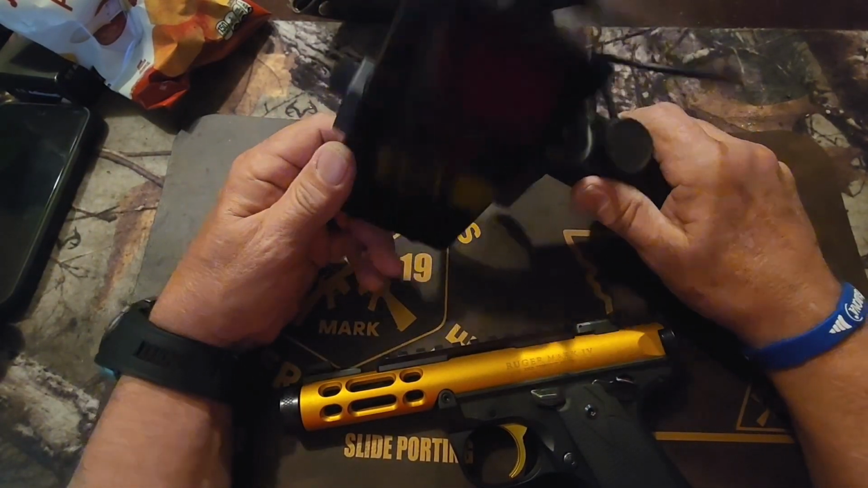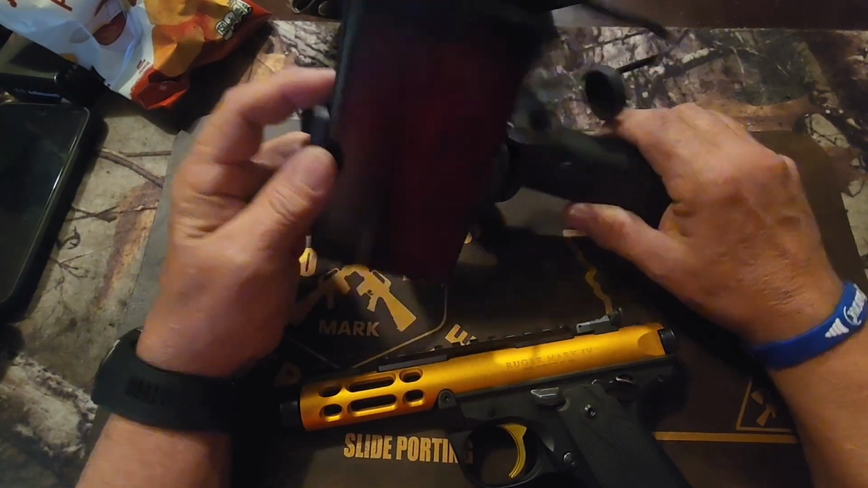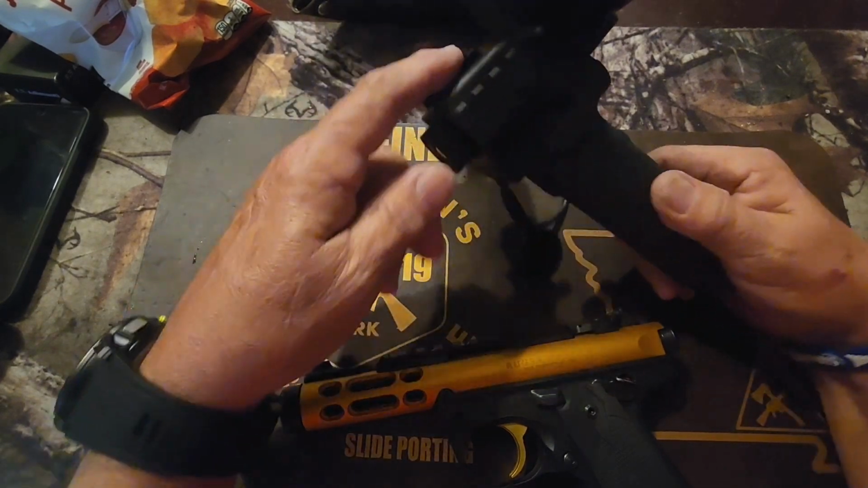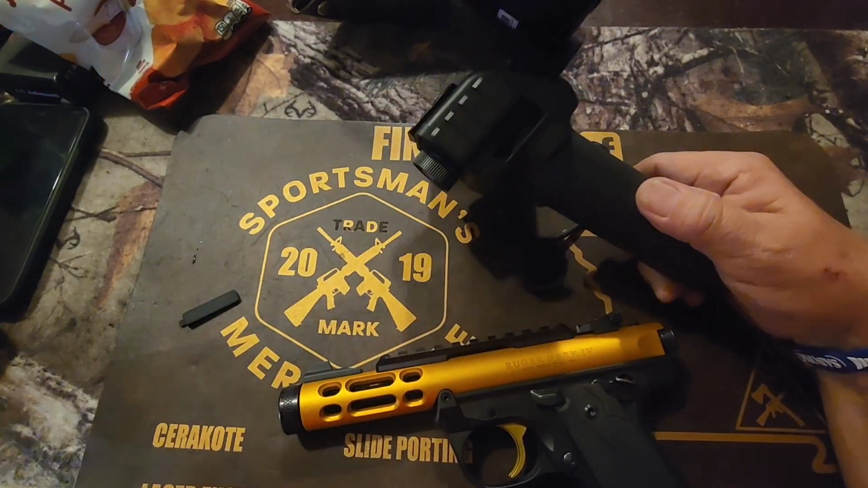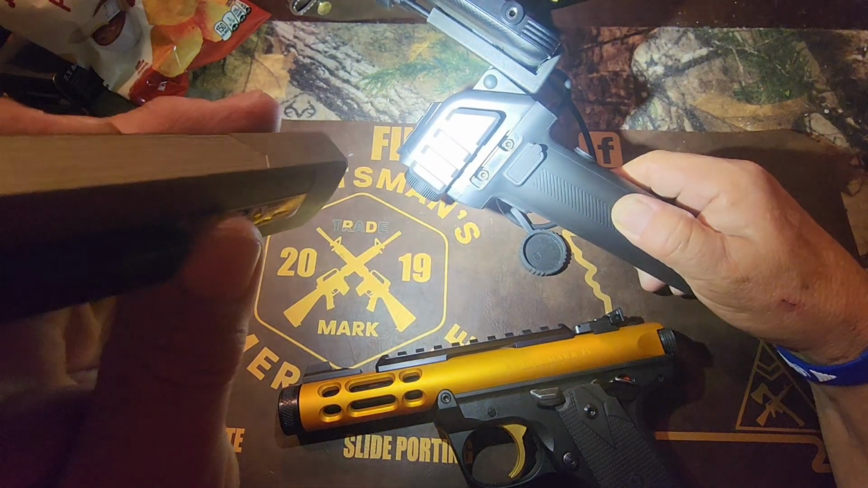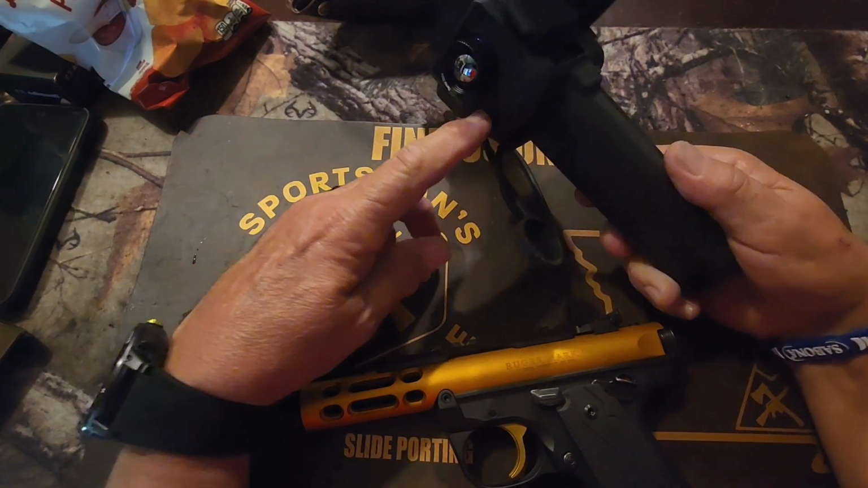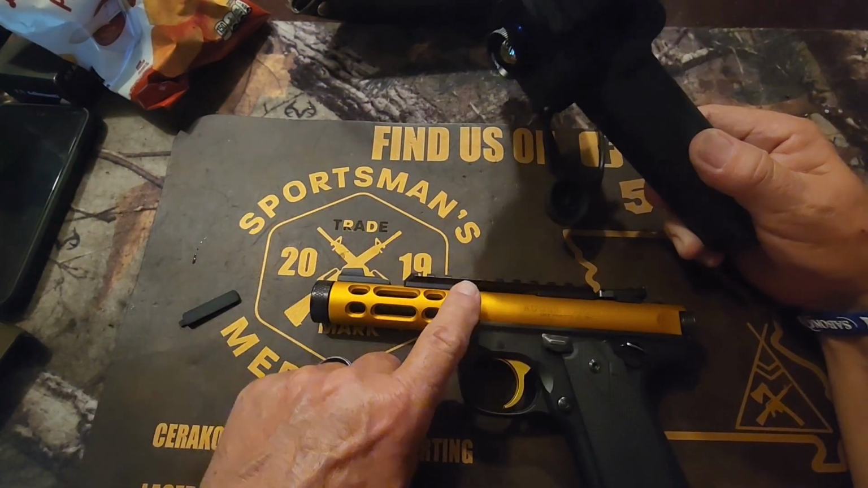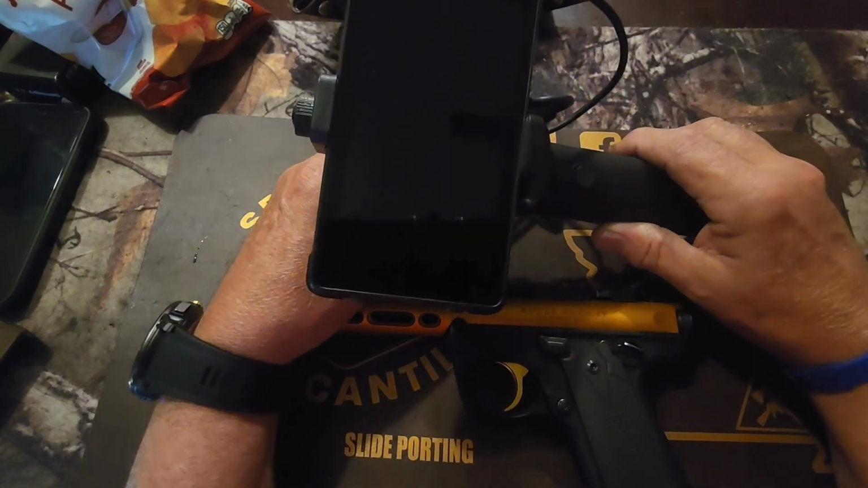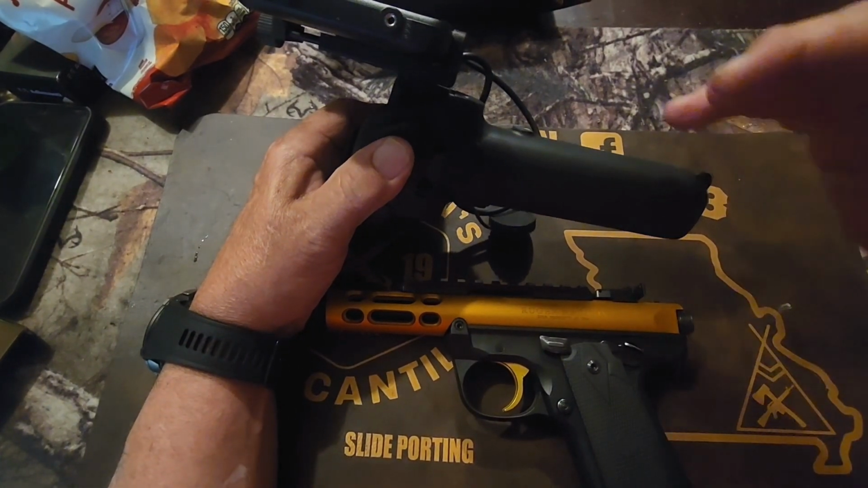Now, this is the handheld configuration, and it is awesome. Works great. But what I haven't done on this channel yet is use it as an optic. So as you can tell, there are a couple little Allen screws right there, and we're going to remove those. And it has a Picatinny rail in here, and I'm going to mount it to my Ruger 22 Lite, and we're going to shoot some at night with it. So I'm going to go ahead and get that started.